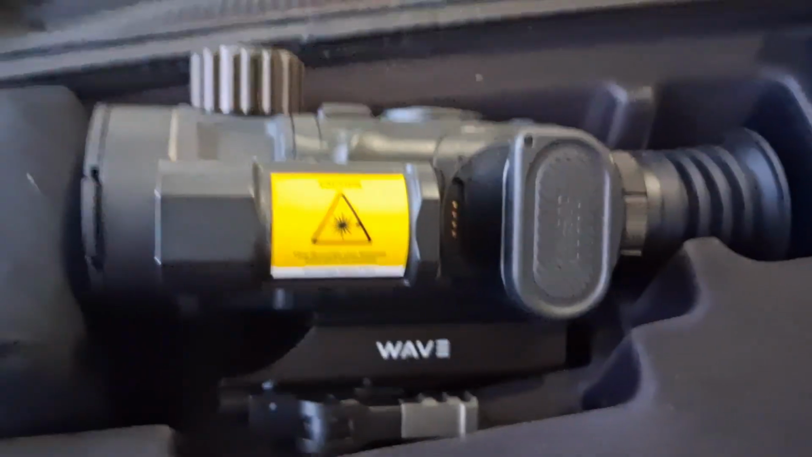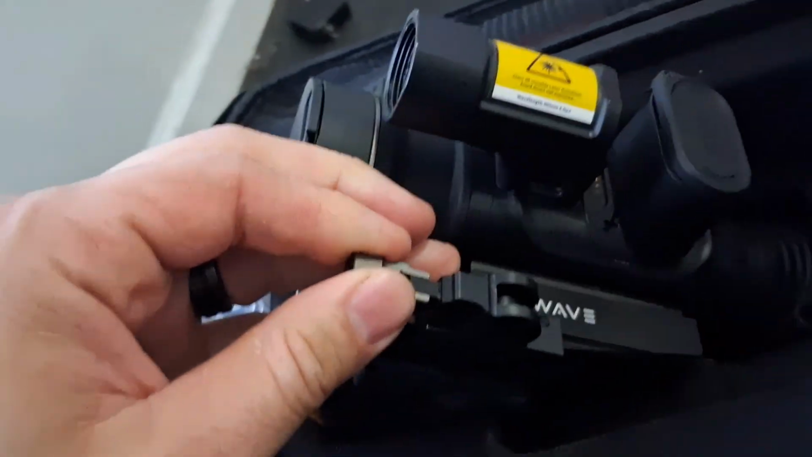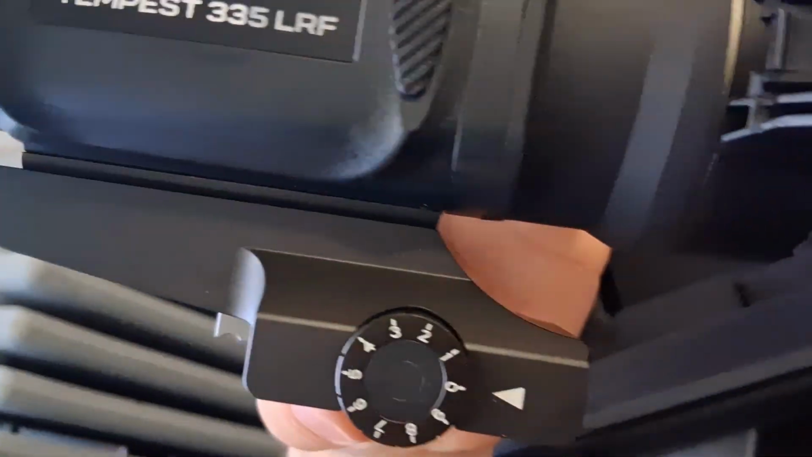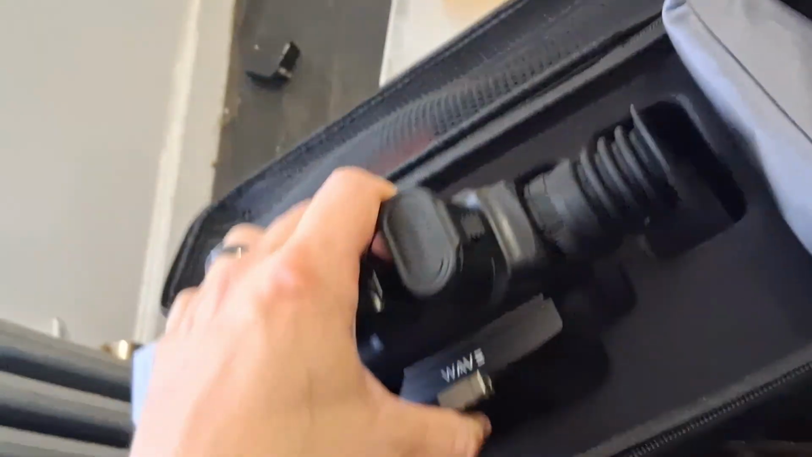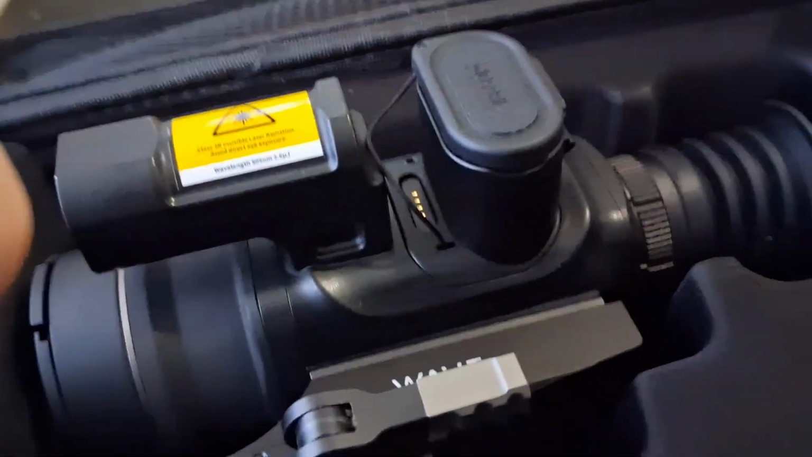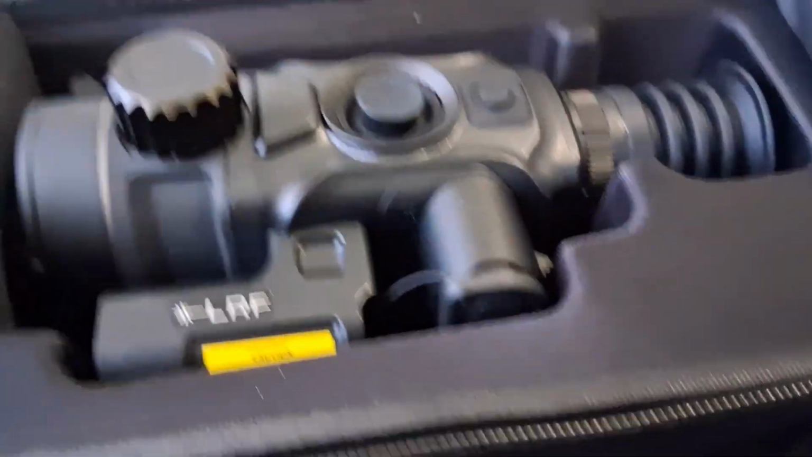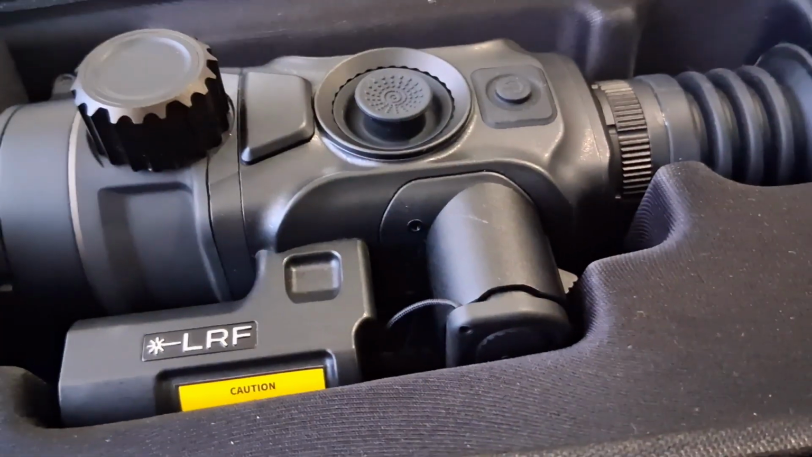The QD mount, it's quality. It's heavy. Pull the lever out, open it up, put it on your rifle, close it. You adjust the tension with this, customize it to however tight you want it. If you're using it strictly as a scope, you don't really have to worry about that. Just set it tight and forget about it.